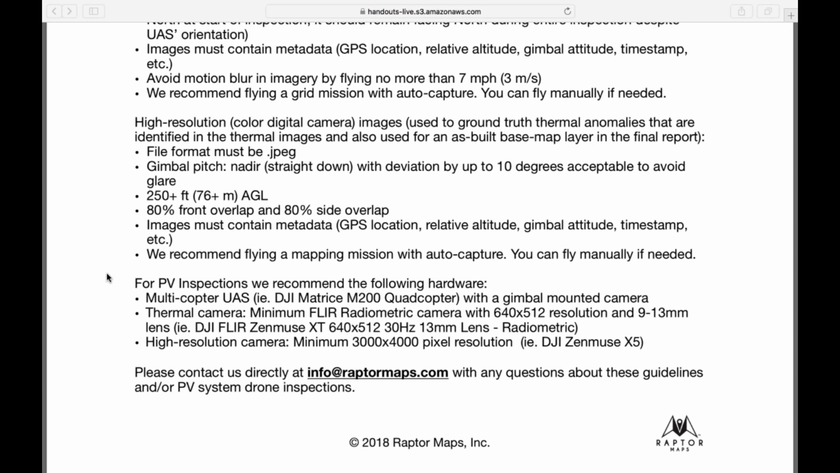Yeah, so radiometric images are actually capturing radiometric data for every pixel. So 640 by 512, every pixel's got it. That means that if something has thrown off the scaling, like a really bright spot in there, that's totally okay. All of that data is there and it's preserved. If it's not radiometric, what you see is what you get. So if the scaling's not good, that can be an issue. Radiometric just allows for a lot more to be done after your flight.